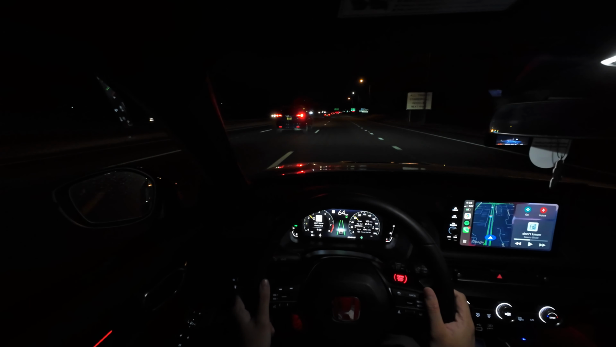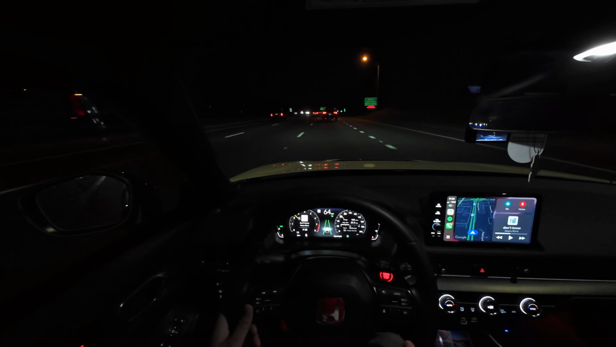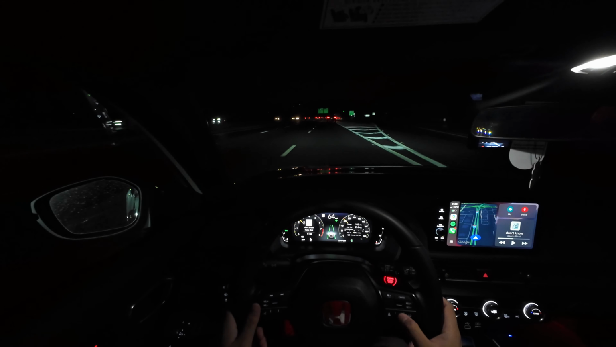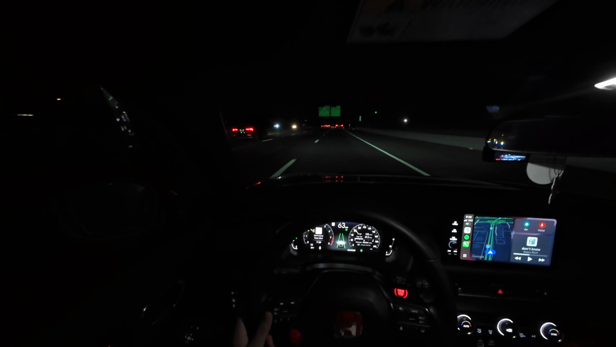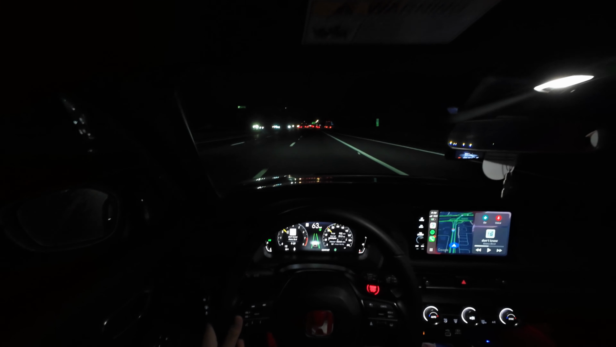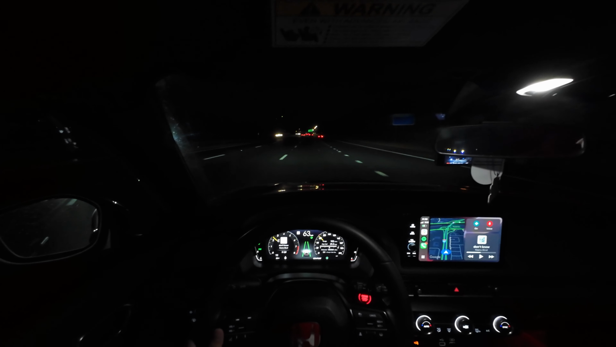320 horsepower is nothing to laugh at, especially with a car weighing this light at I think around 3,200 pounds. The car can get out the way if it needs to. I try not to beat on it too much, only because I don't really need to. Once I get on the highway, there's no need for me to speed, and I'm big on fuel economy. I love saving gas, saving the mileage. So yeah, I don't really beat on this car too much, and that's how you can maintain this high of a fuel economy.